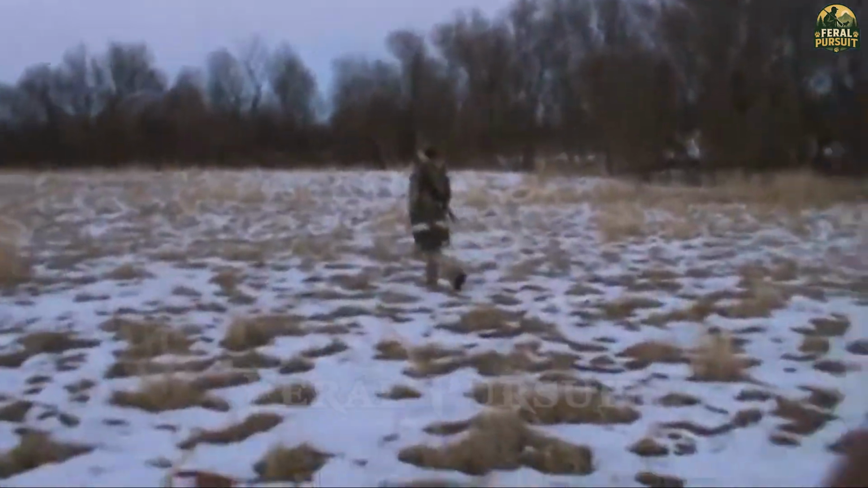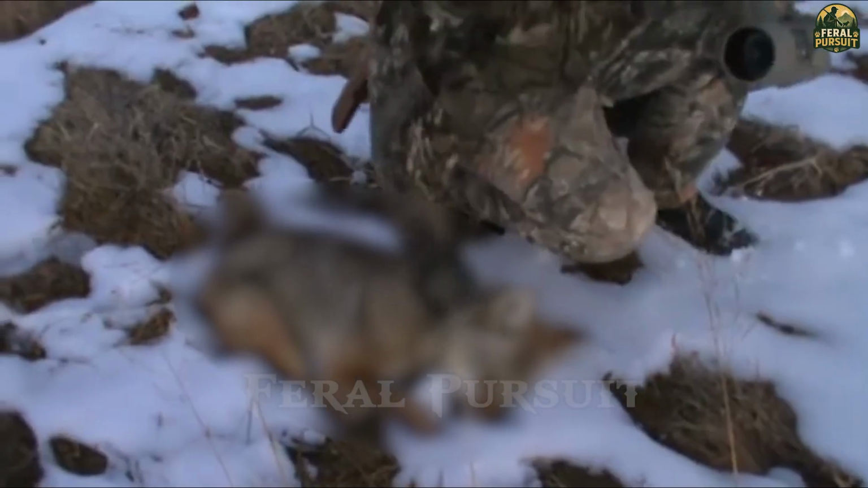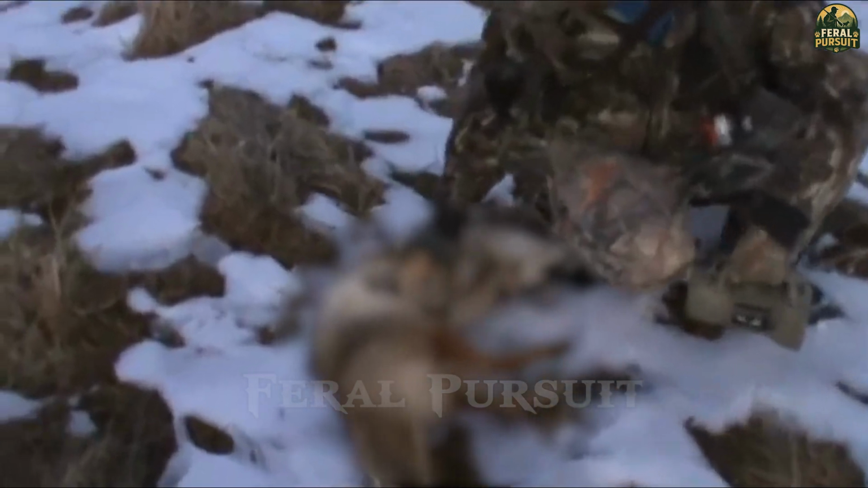2 days later, the hunters returned to the meeting point. Everyone was carrying a lot of trophies. In the end, out of the many hunters who entered the contest, I was the overall winner, having killed 10 coyotes.